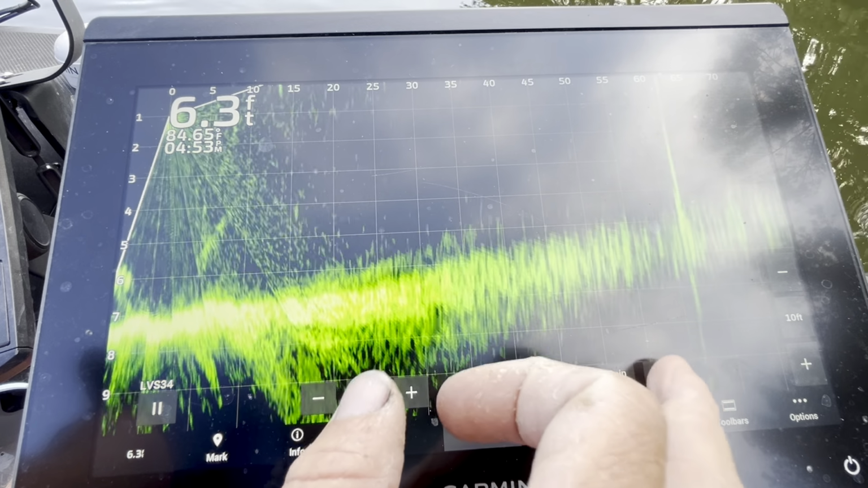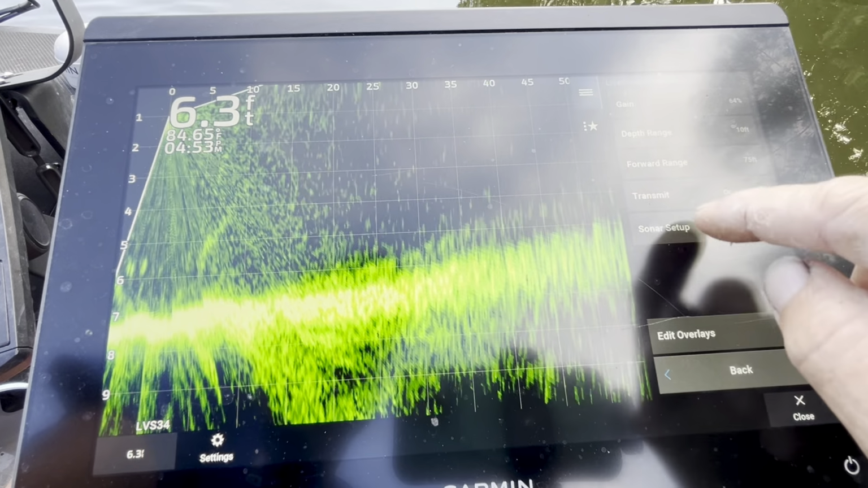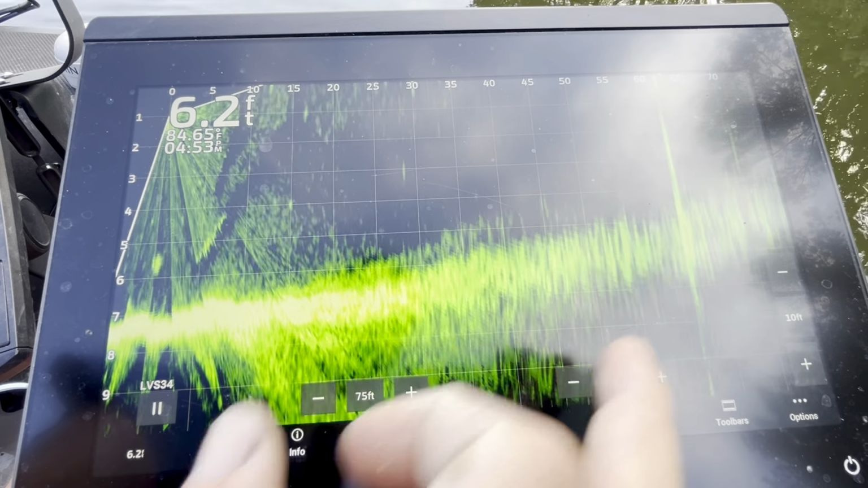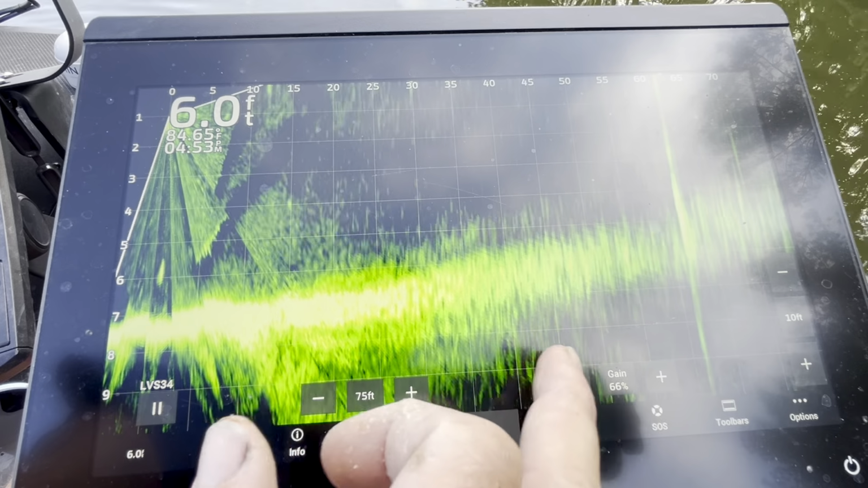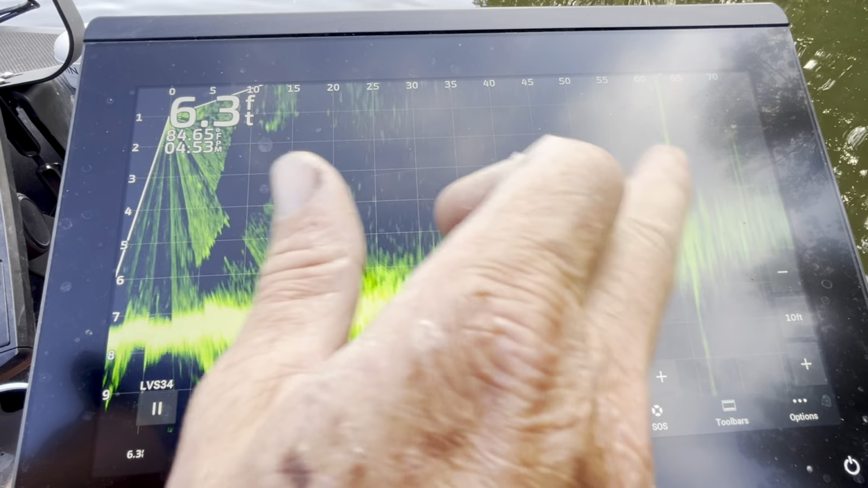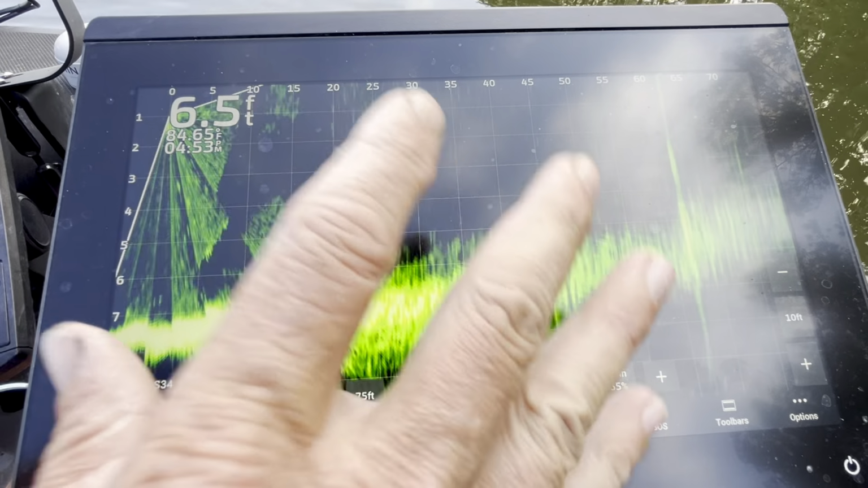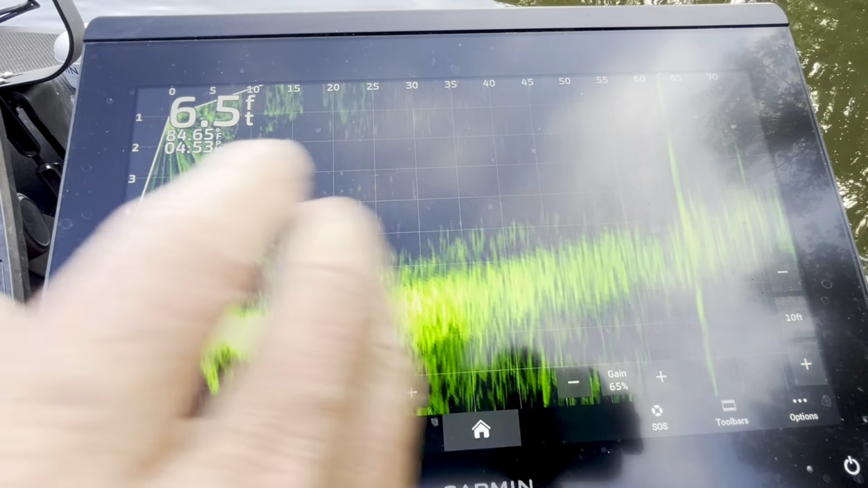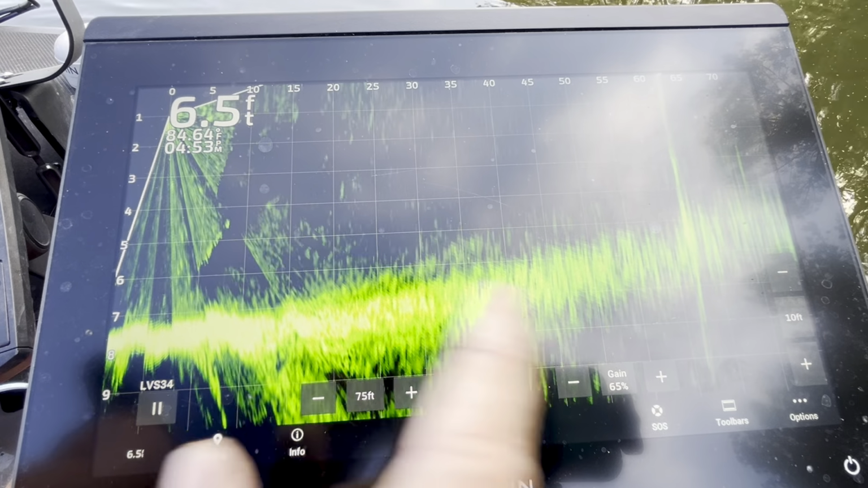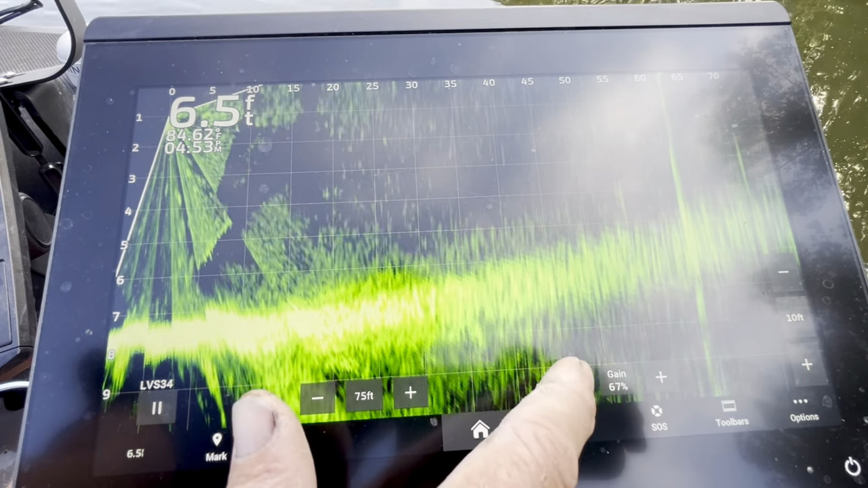I normally run mine on high myself. Noise reject, high. That's just what I like because it gives me the ability to run the highest gain, which gives me the ability normally to paint the best picture further away from my boat. If you're not seeing stuff at a distance like you want to, try this. Try taking your noise rejection and putting it on high and turn your gain up so that your picture quality at a further distance becomes much better.